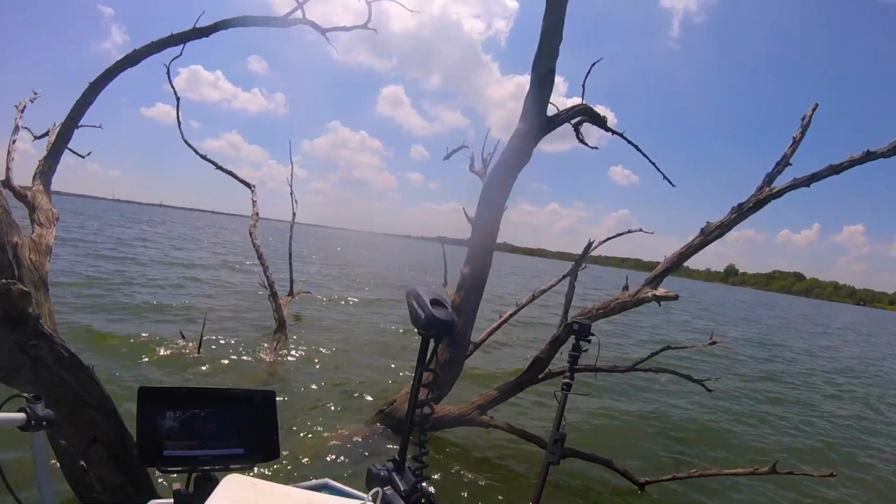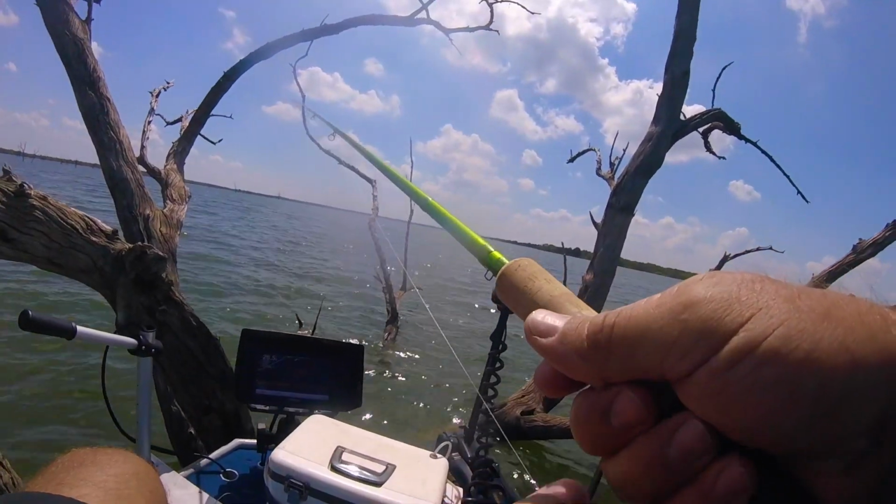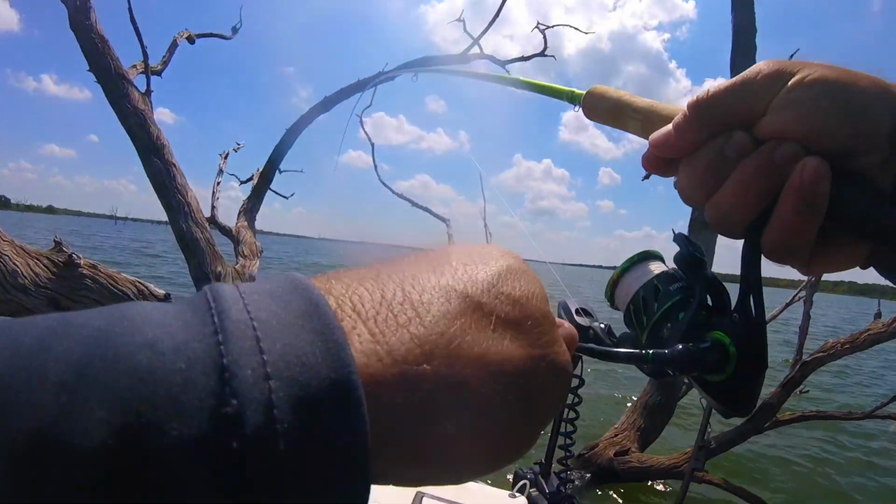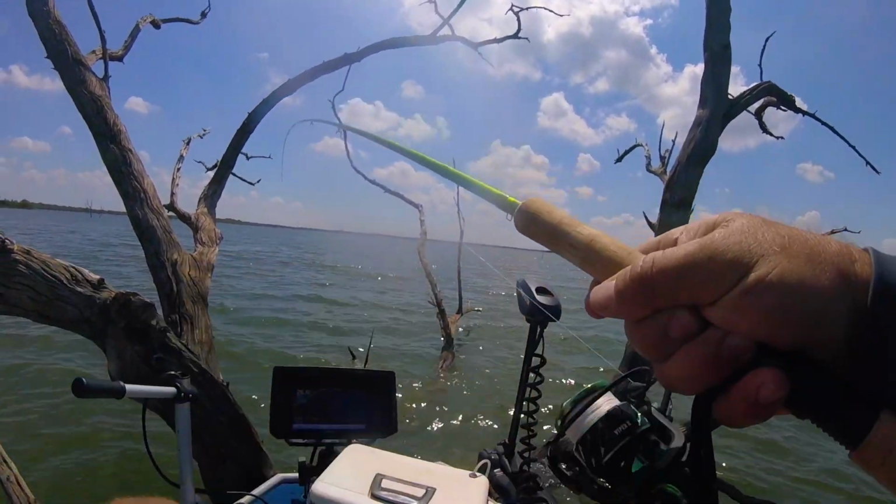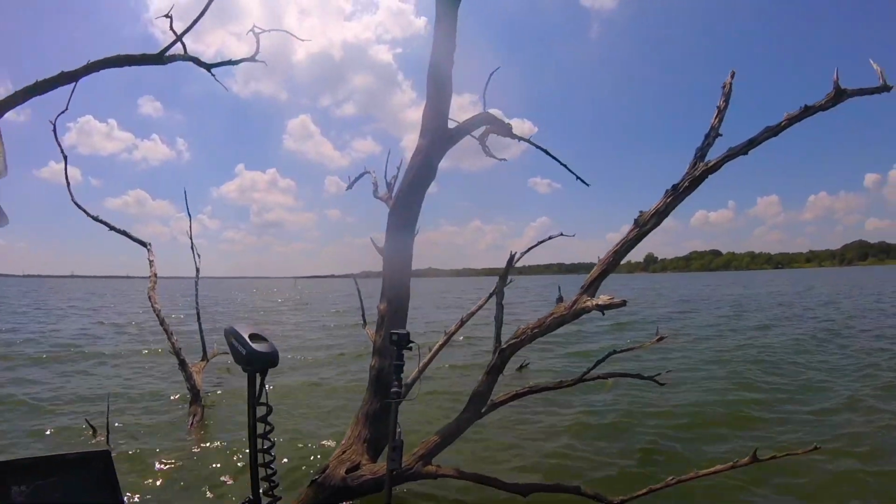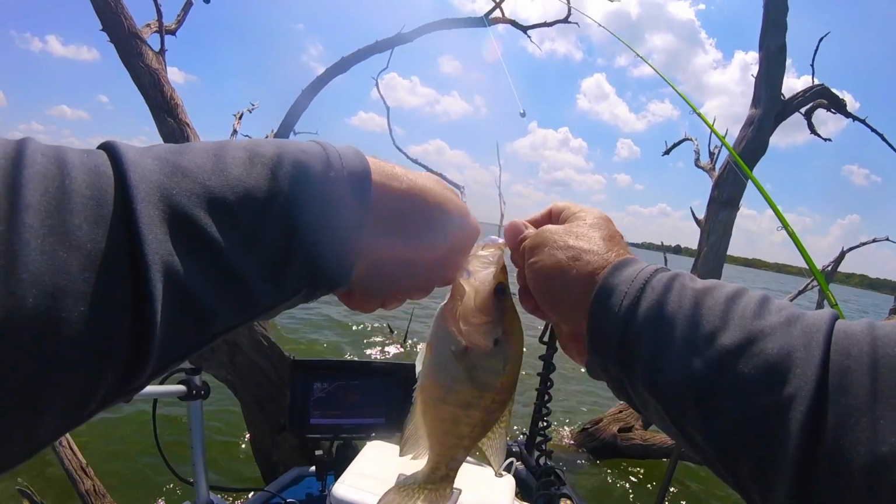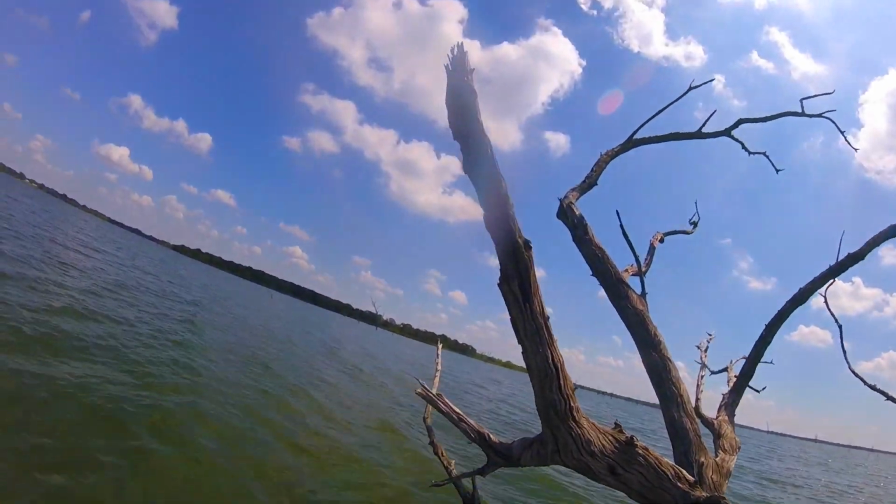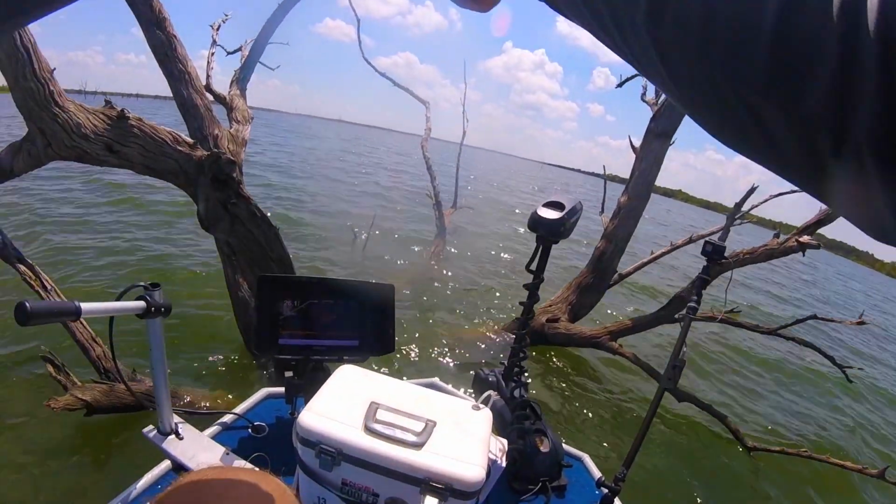See what else is down there. Oh, another dog. Oh, he's a fighter. Goodness gracious. See, guys, I'm in 26 foot of water right now, and I'm in 26 foot of water, catching in 20.